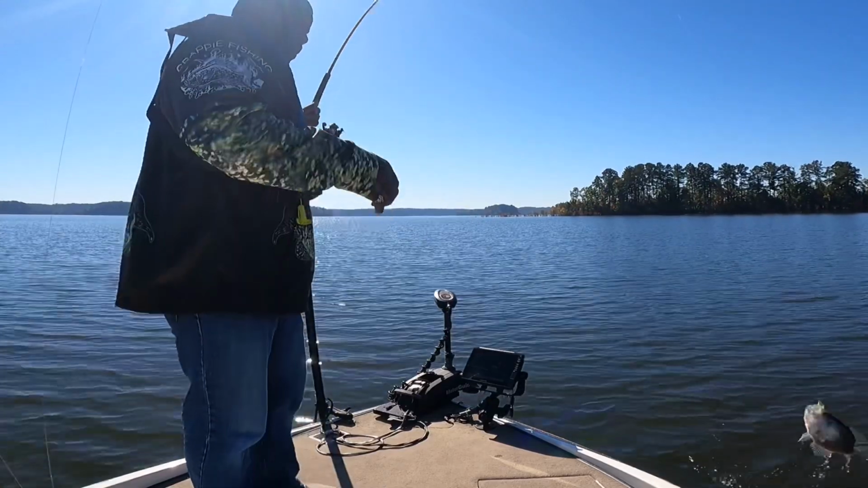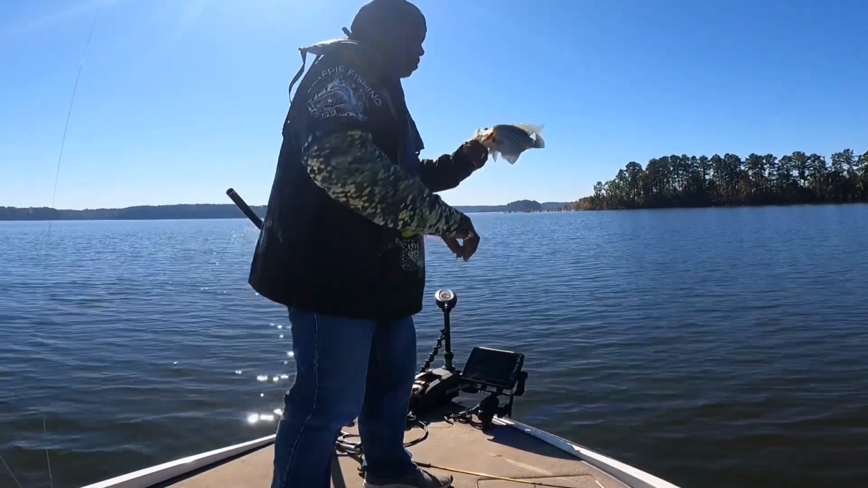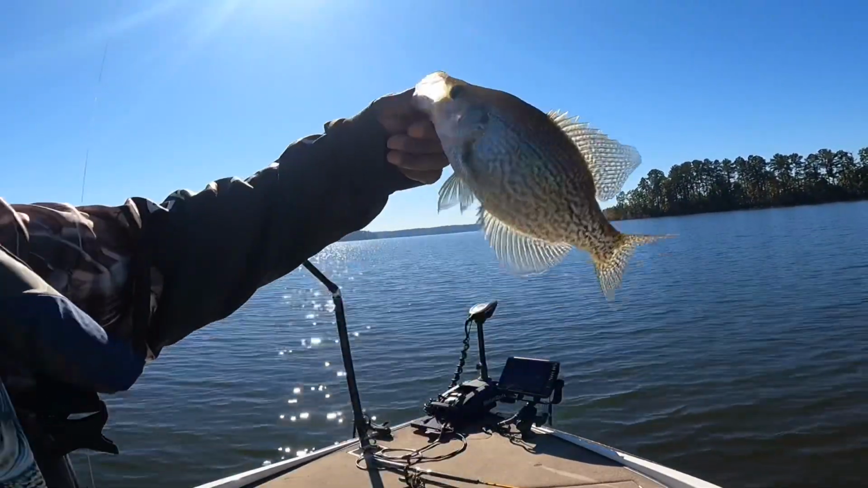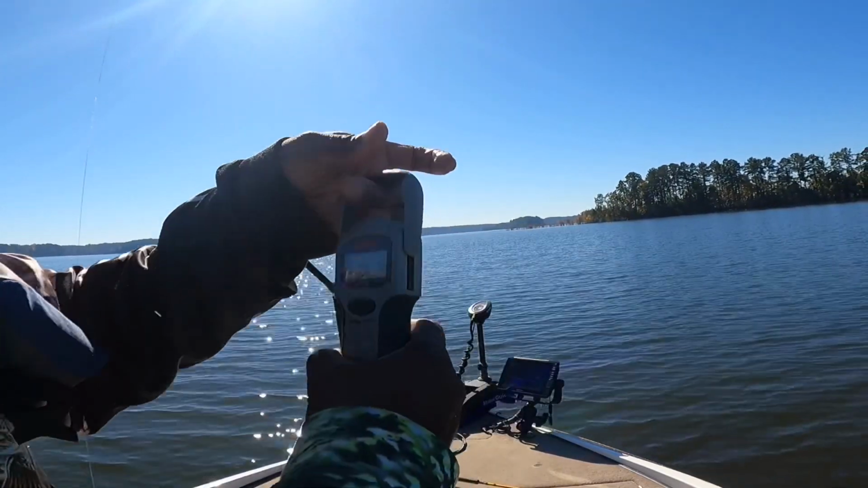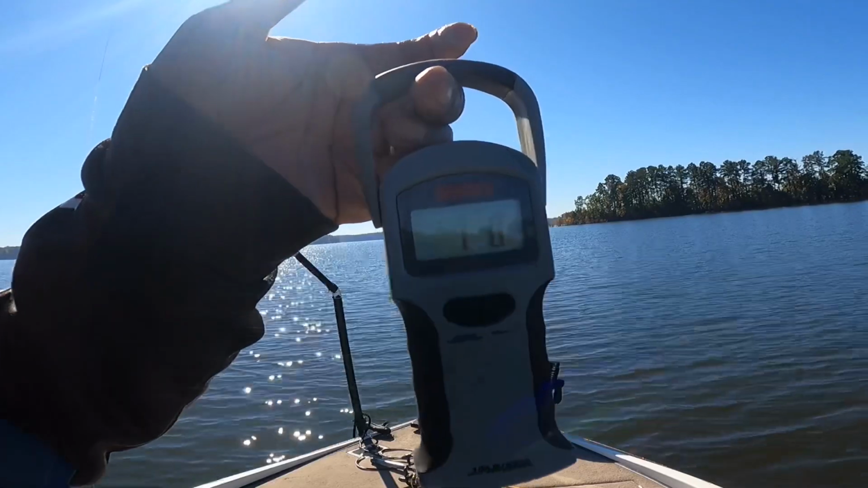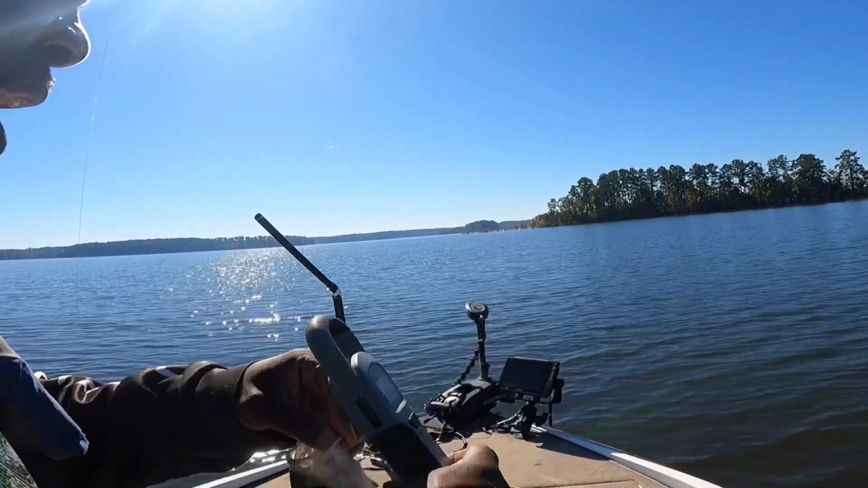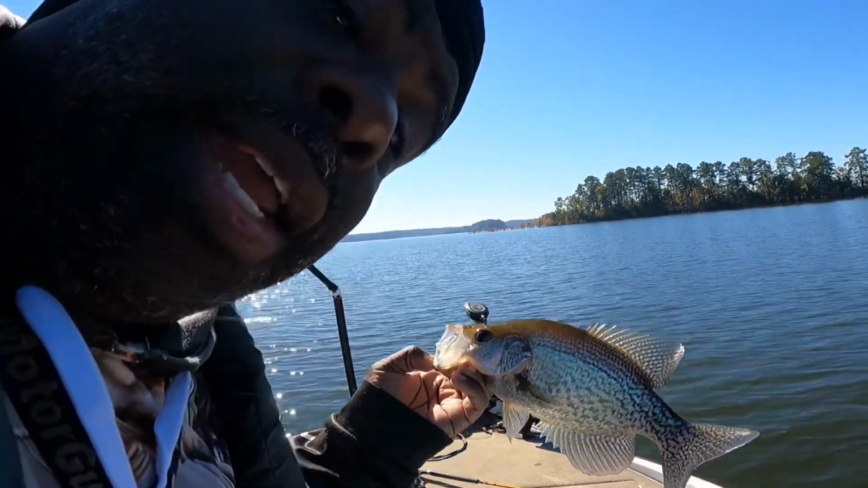That was going to be a pound plus. I should have swung them, but I did. Hooked in the roof of the mouth. She wasn't going nowhere. Oh, that's a plus pound. Let's see. Am I calibrated right? Oh, not just under, a quarter under. That was 1 pound. He felt heavier than the other one. But again, getting them on the hill today.